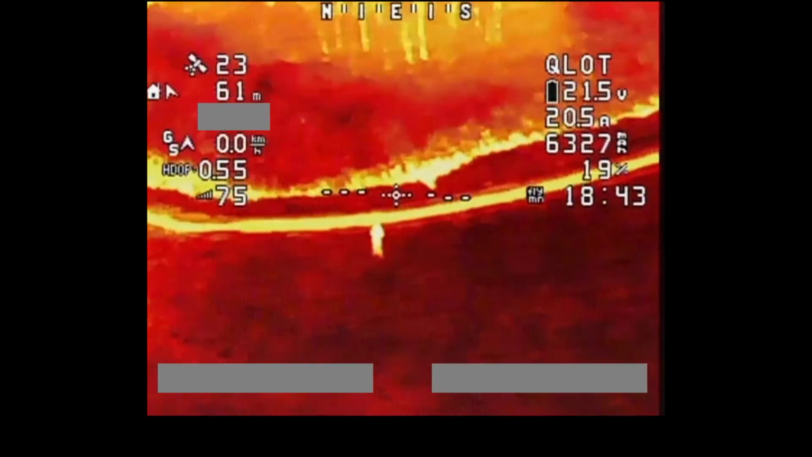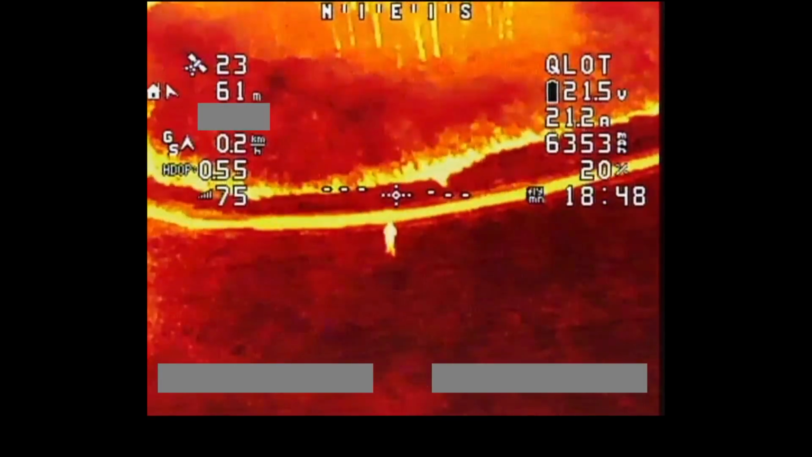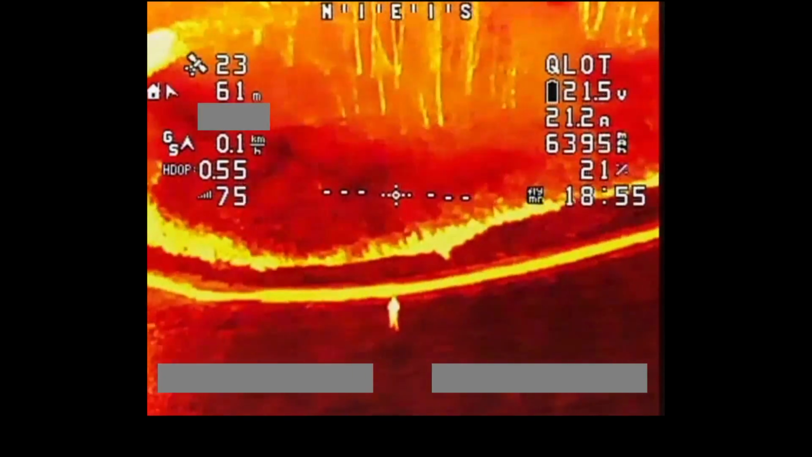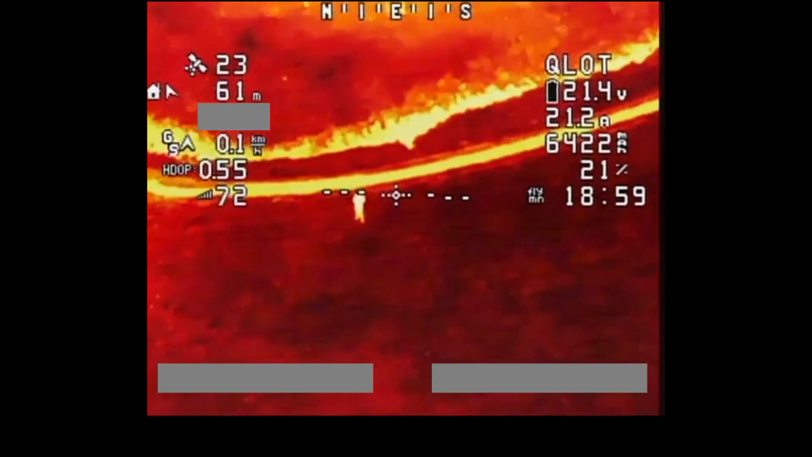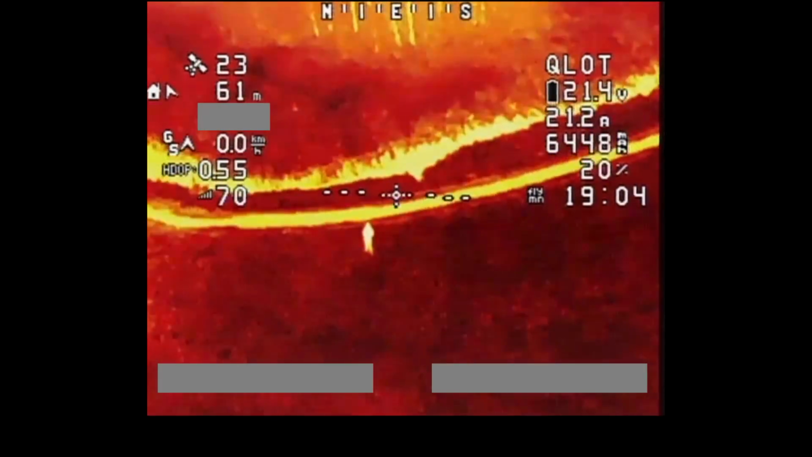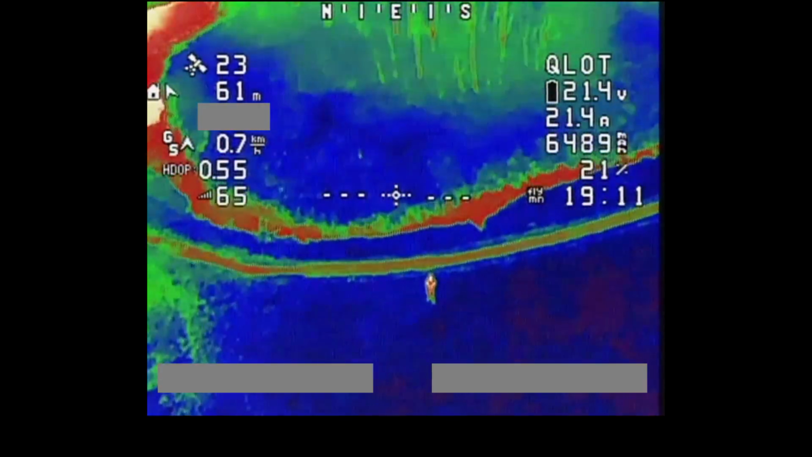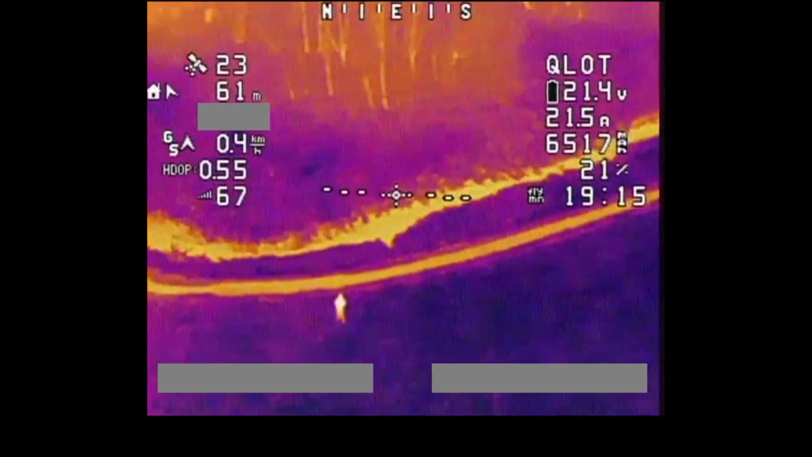So I then have the best of both worlds in terms of night vision cameras. And yeah, basically I want to make a dedicated search and rescue night vision drone. That is very much my goal. So hopefully at some point in a future video, that's what you'll see. I'm thinking it'd also be really cool to have a high powered searchlight on board as well, and obviously have the cameras on the gimbal as well. That's what I'm thinking for the future.